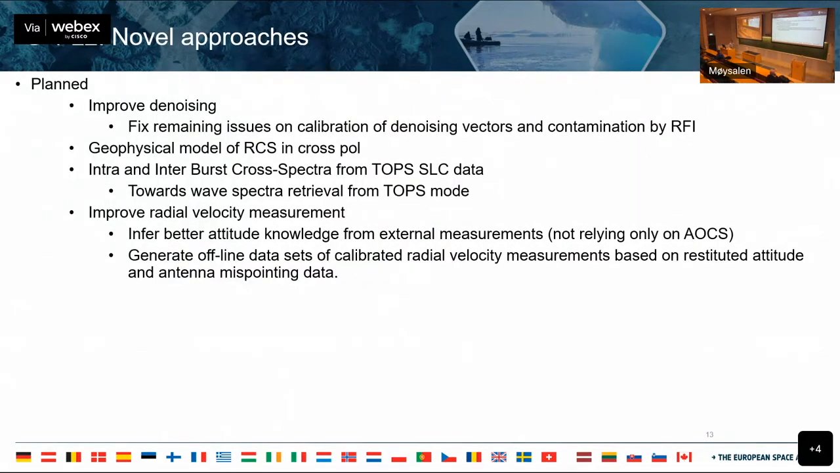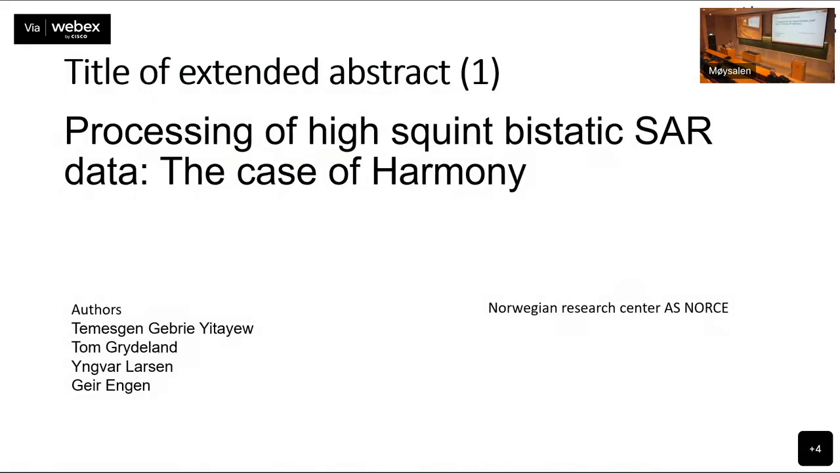So planned approaches: improve denoising, geophysical model, especially with the RadarSat and cross-pole, is ongoing research. There are planned improvements also with the radial velocity measurements. And then I did skip the middle one there, but the intra- and inter-burst cross-spectral from TOPS and SLC is also ongoing work. So the next two submissions are actually related to Harmony. And I'll just be brief on these.